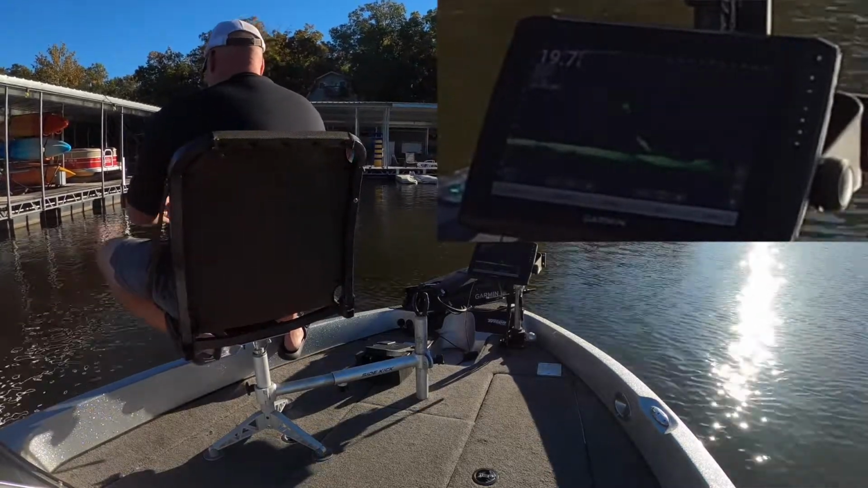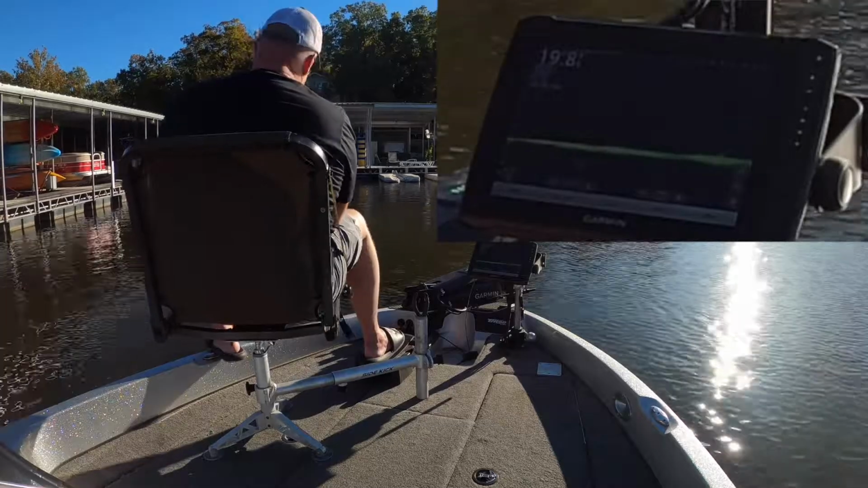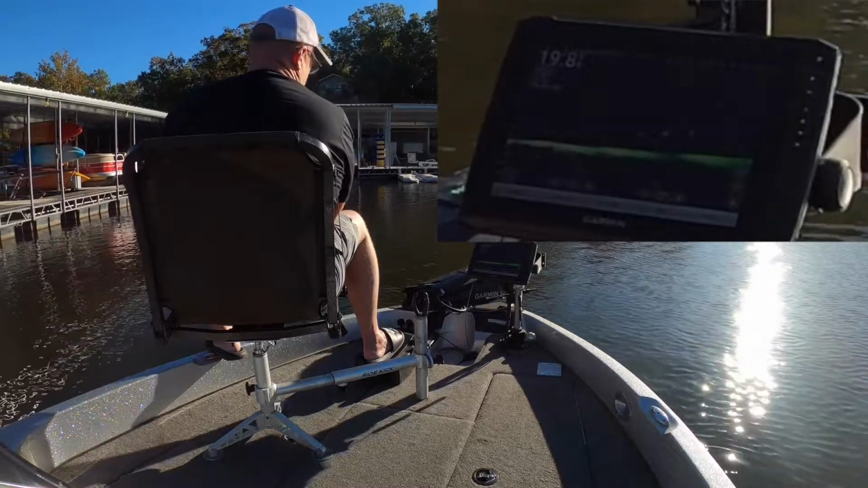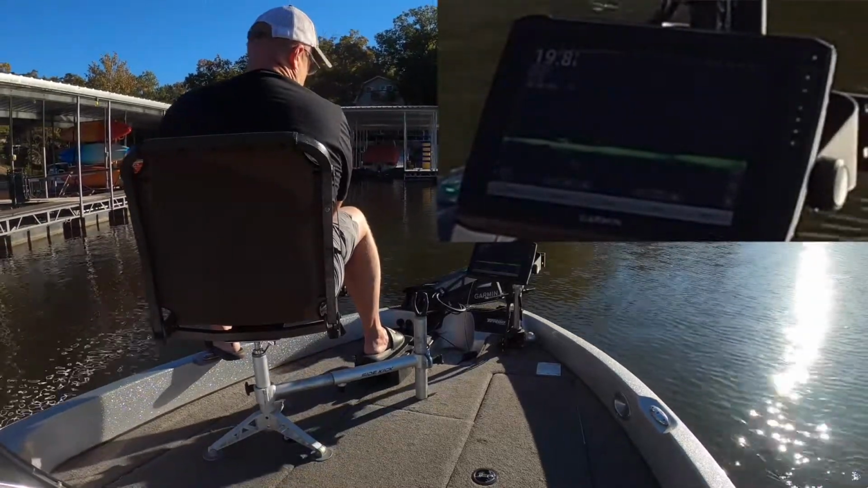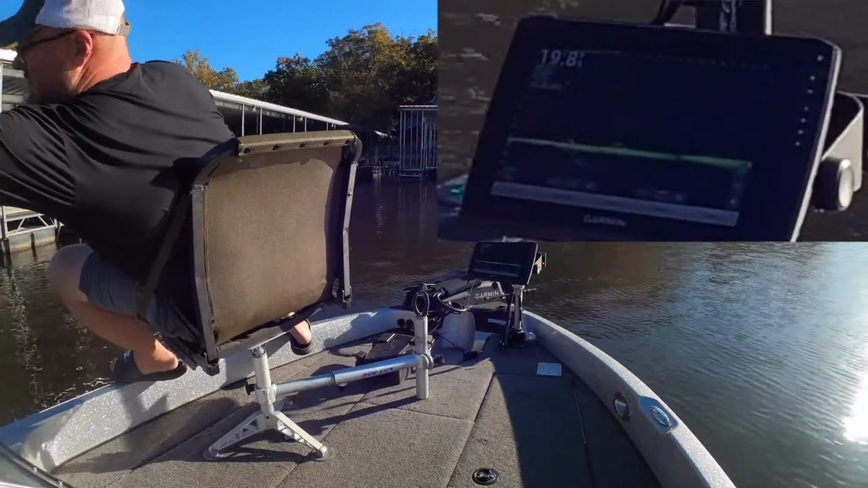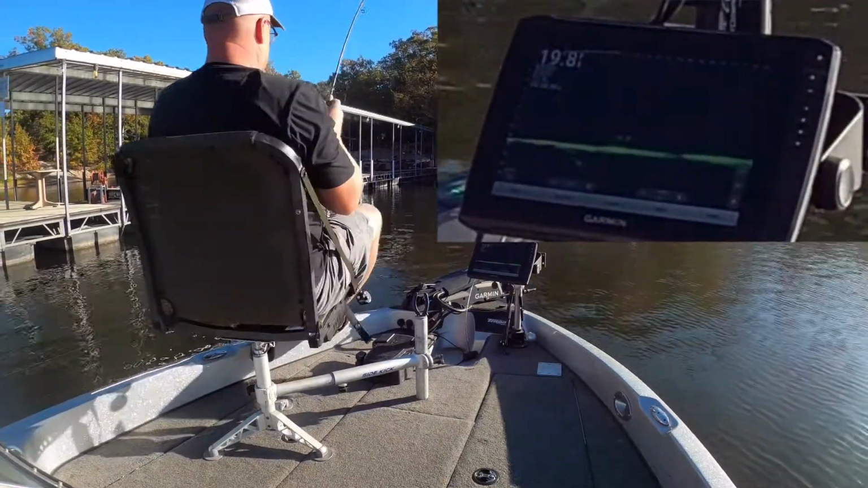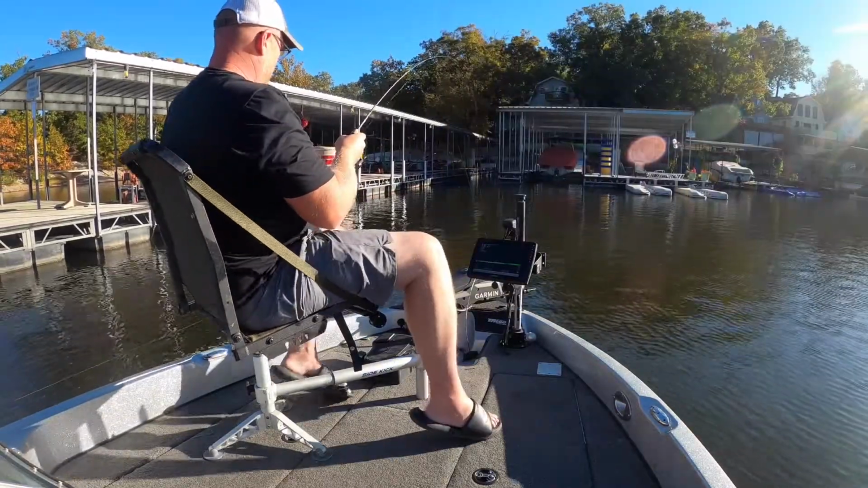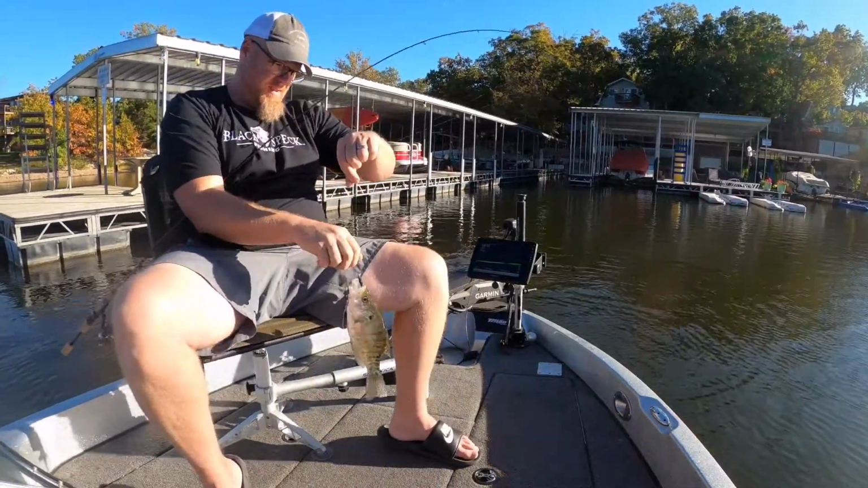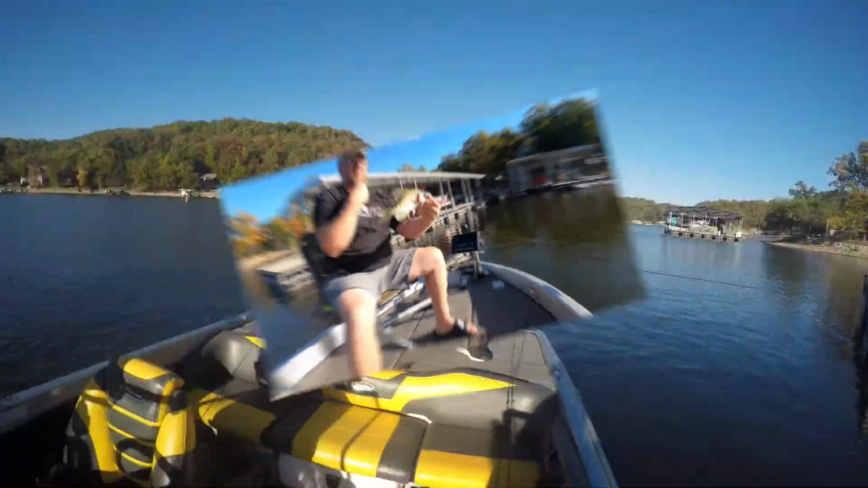This guy don't know. Not used to my new... There we go. Close to the boat. Oh, he's a good one there. Oh yeah. Yep. We need more of them right there.